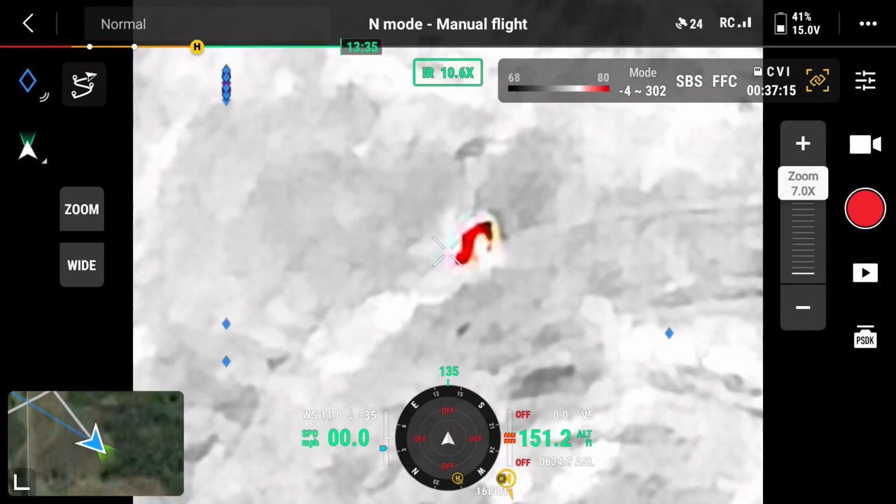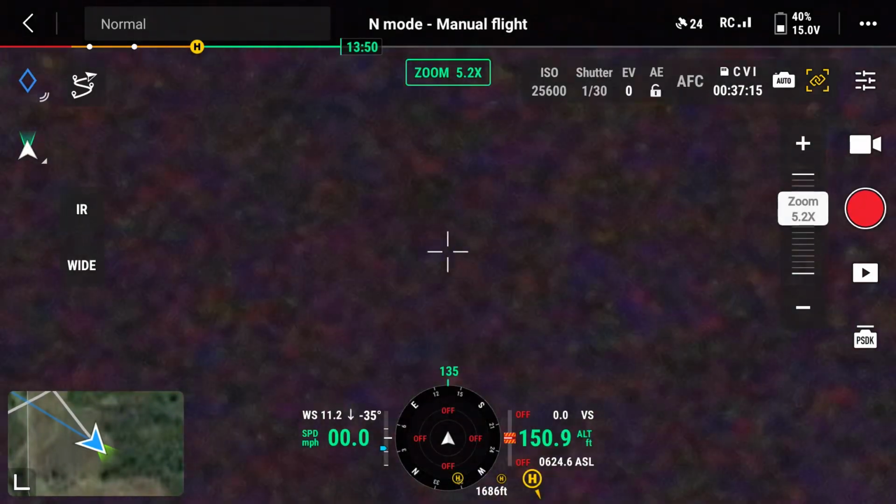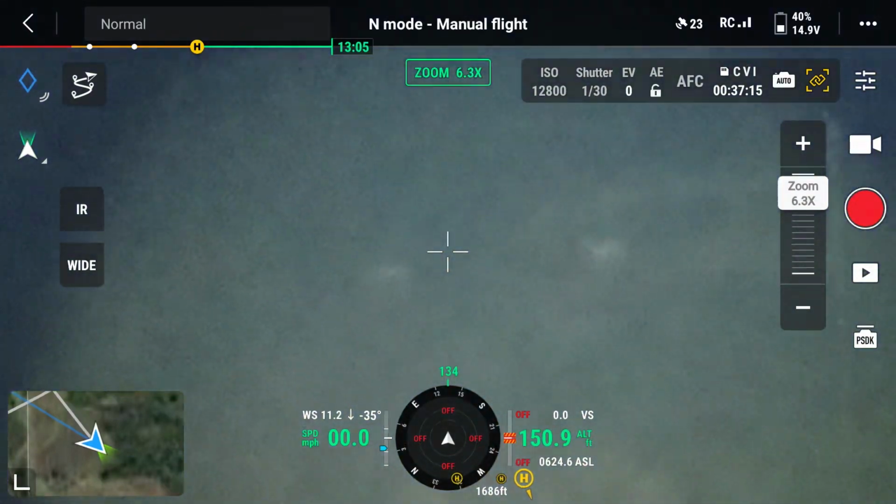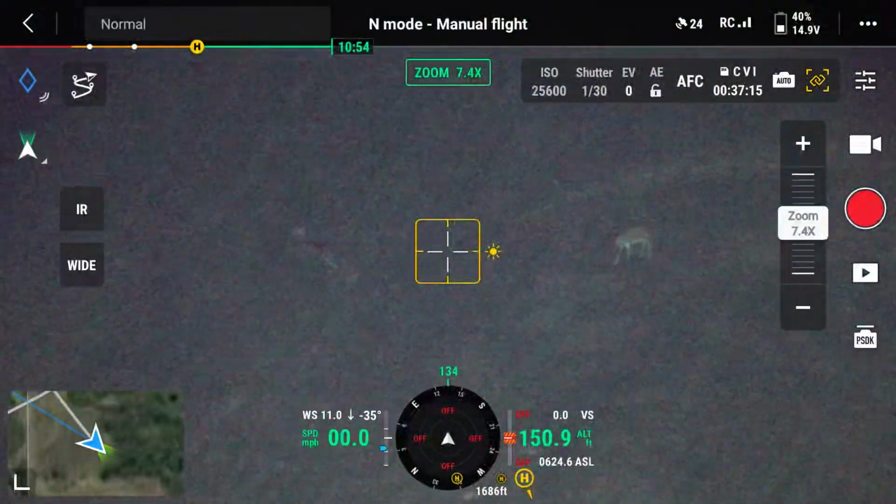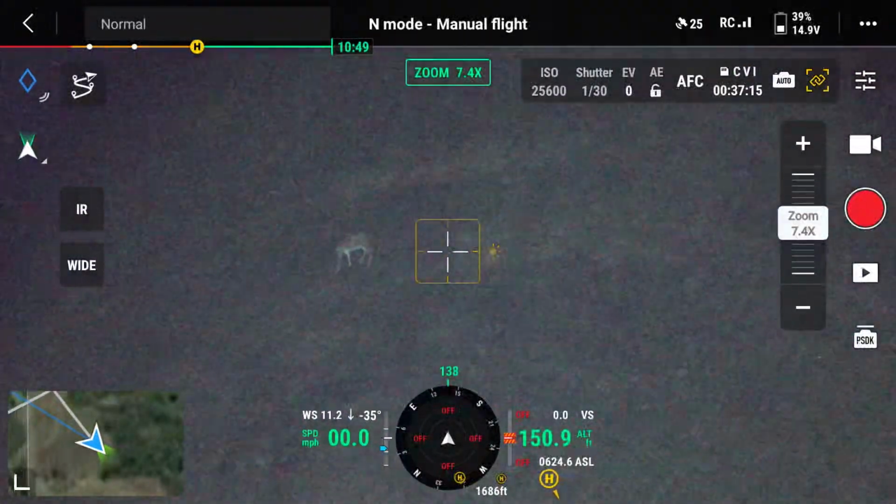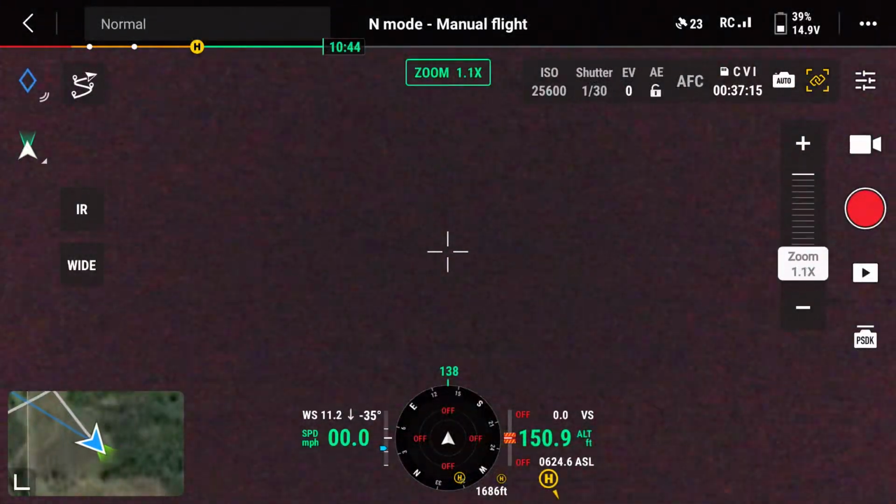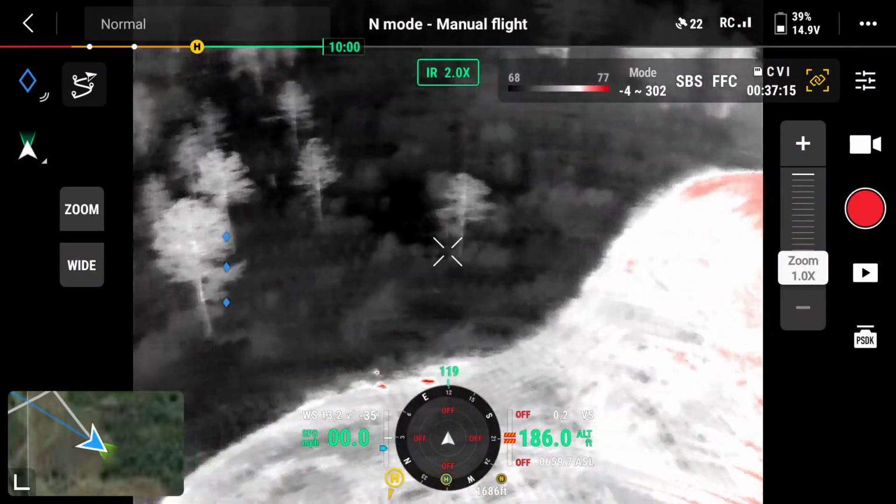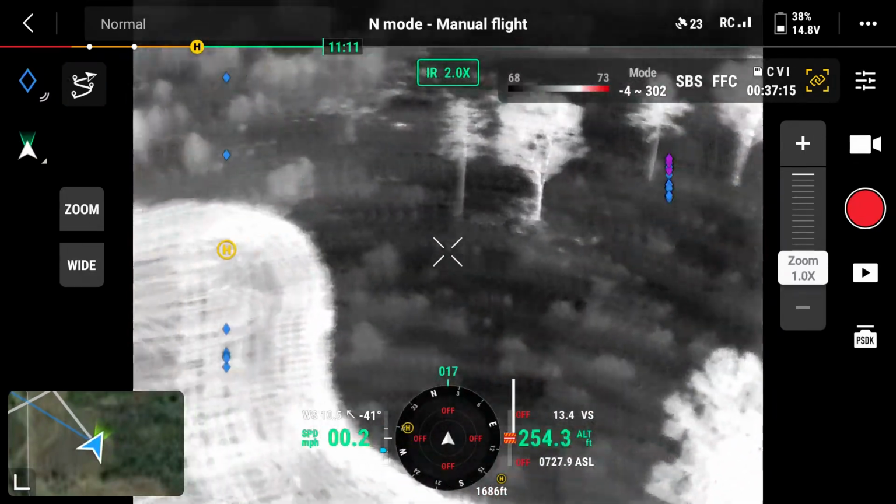Now I stop, and I'm at 150 feet, but I'm also at a 35-degree gimbal angle, I think, in this case. So I'm a ways away from these deer at a 35-degree gimbal angle. I really should have been closer. But you can see, it does do the job. There is still some, the drone doesn't want to focus, and the camera doesn't want to focus, especially that far. The light is casting quite a ways. I don't know the exact distance, but